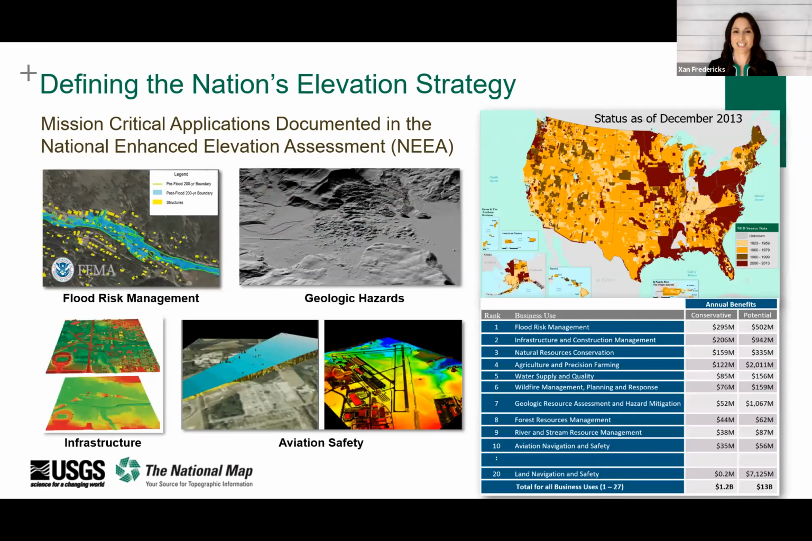One of those activities was defining the nation's elevation strategy. And the USGS has this long history of providing elevation data. First, it was through contours on the topographic maps, right? And later by digital data in the National Elevation Dataset that you mentioned. And now it's through the 3D Elevation Program.